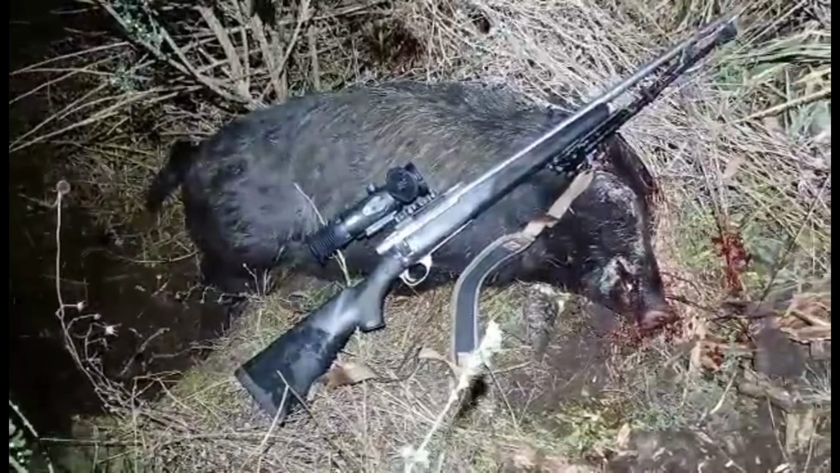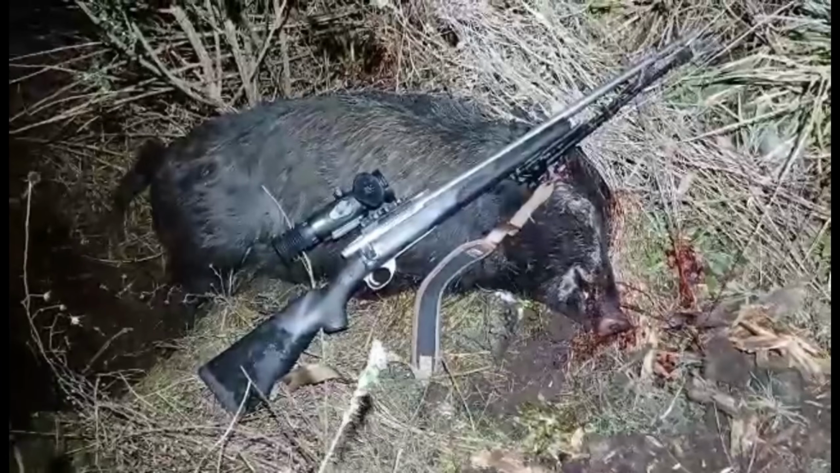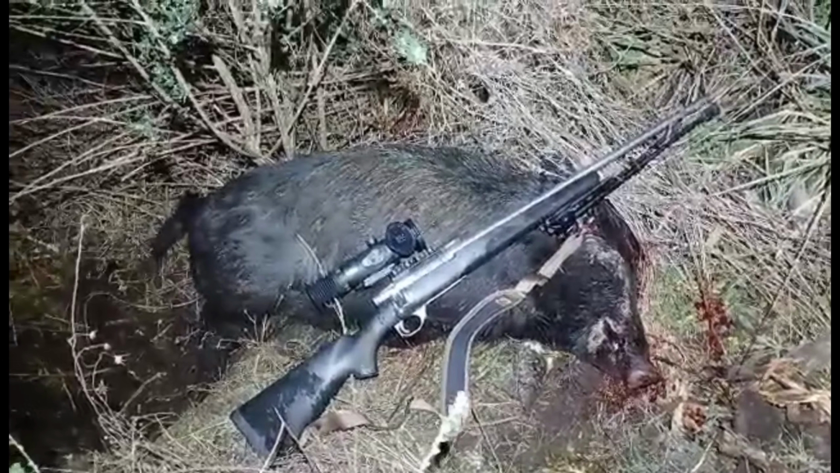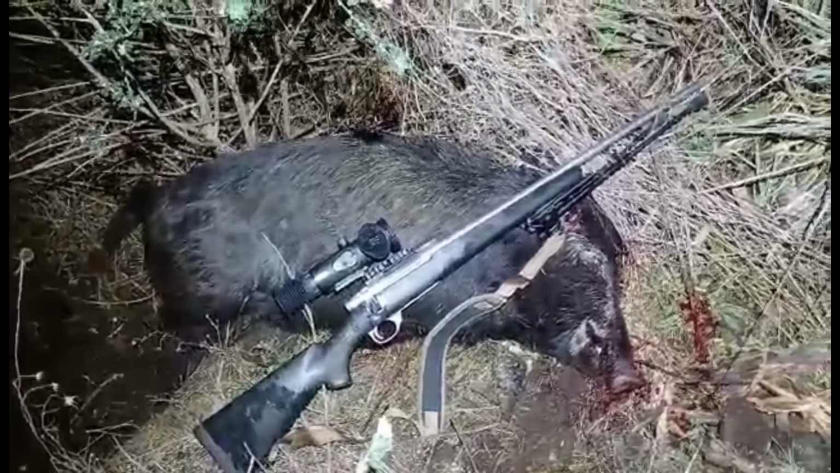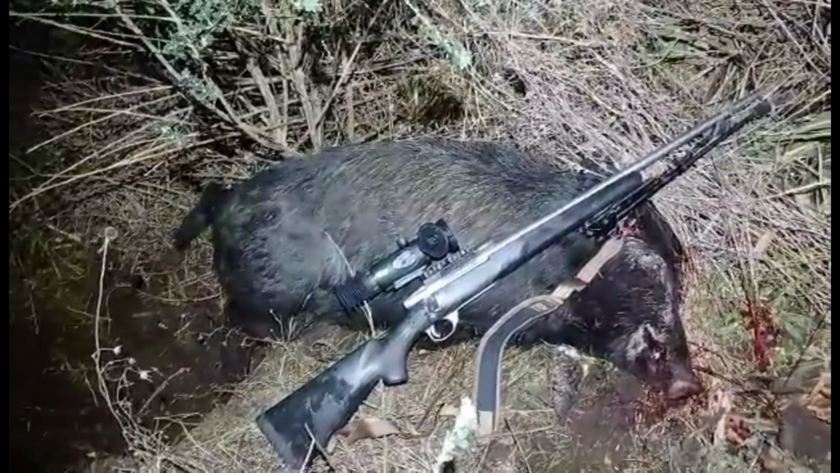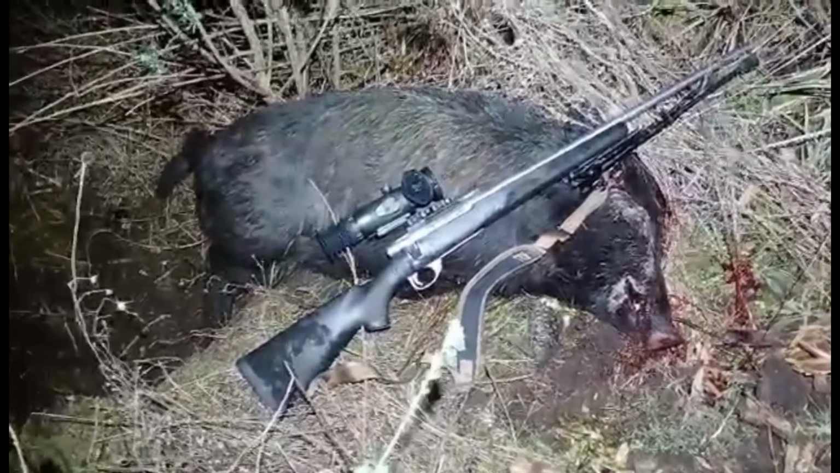But yeah, nice headshot. I heard another pig grunt somewhere and it just bolted, so I don't know where that other one went. Must have gone downhill somewhere. It didn't run back up the top. Pretty cool. This guy was sort of just cruising around on his own though. The other ones weren't anywhere near him. But yeah, we'll get him sorted and get him back out to where we can get the vehicle to him. It's actually not far out to the road. Cool.